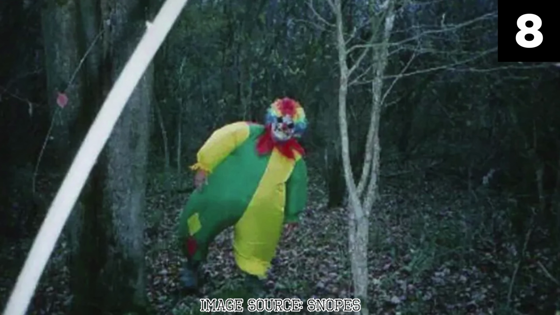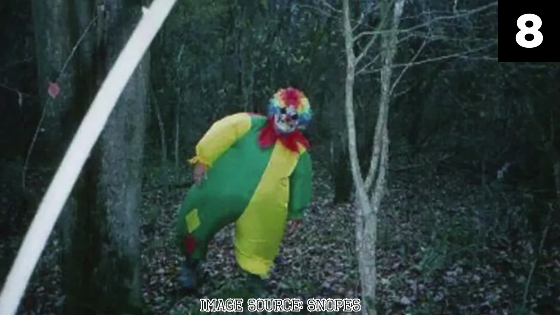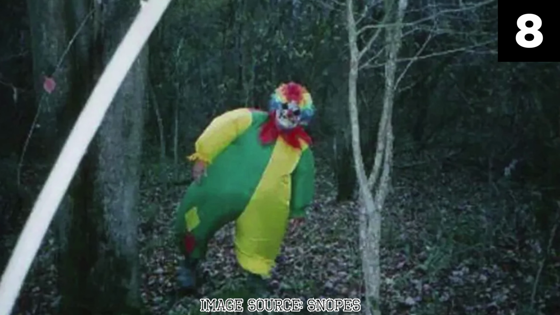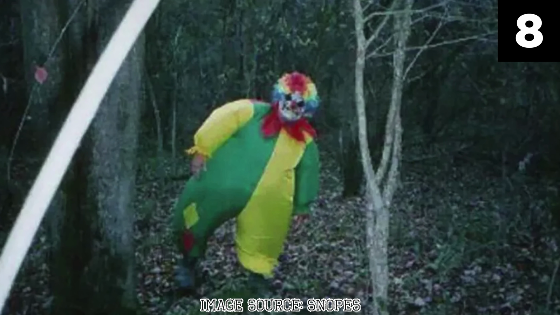The origins of this image remain murky, with debates raging over whether it was an elaborate prank, a piece of performance art, or a genuine encounter with a person traversing the woods in a clown costume for unknown reasons.